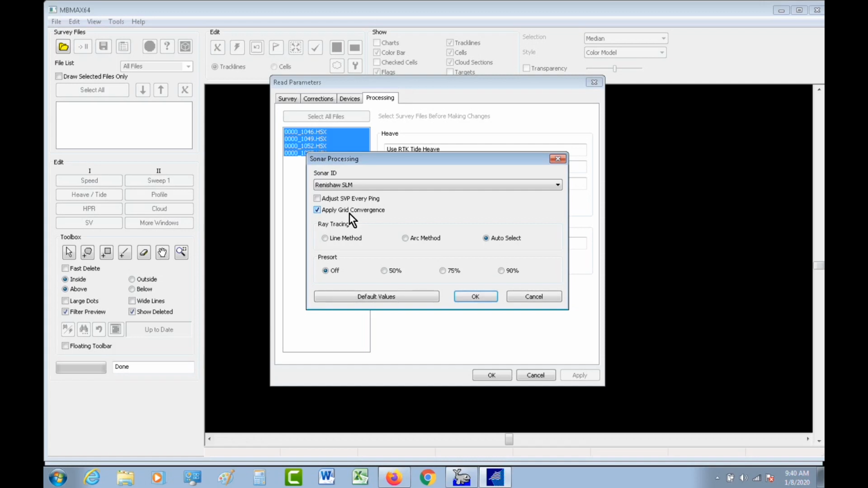So now if you apply this grid convergence to your patch test, then that's already factored into the yaw offset that you have for your patch test. And any future data you collect with your LiDAR system, as long as you check this box, it will properly apply the correct grid convergence, and you don't need to redo a patch test.